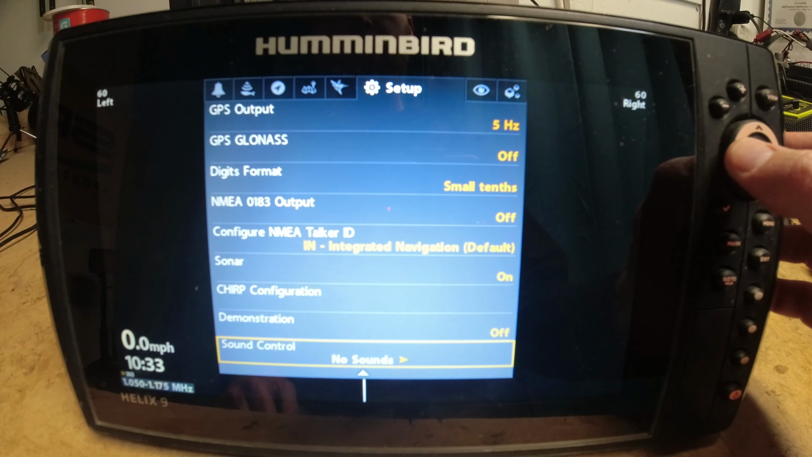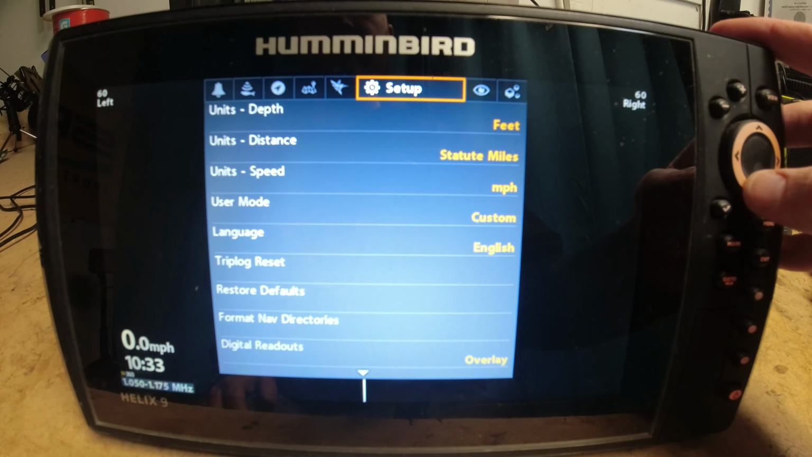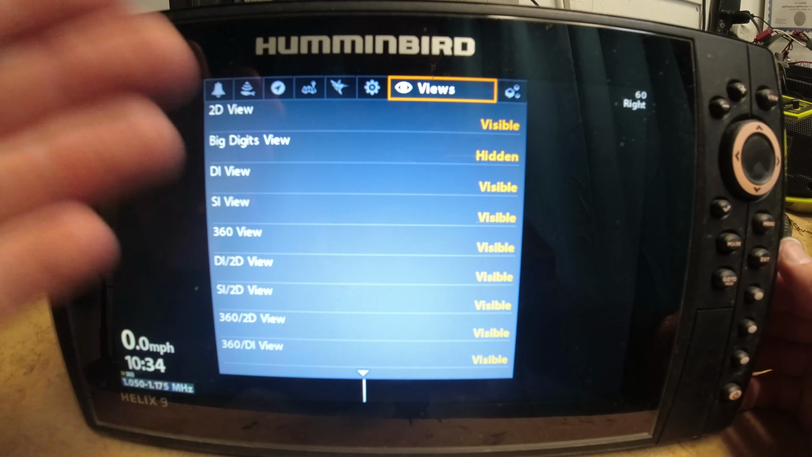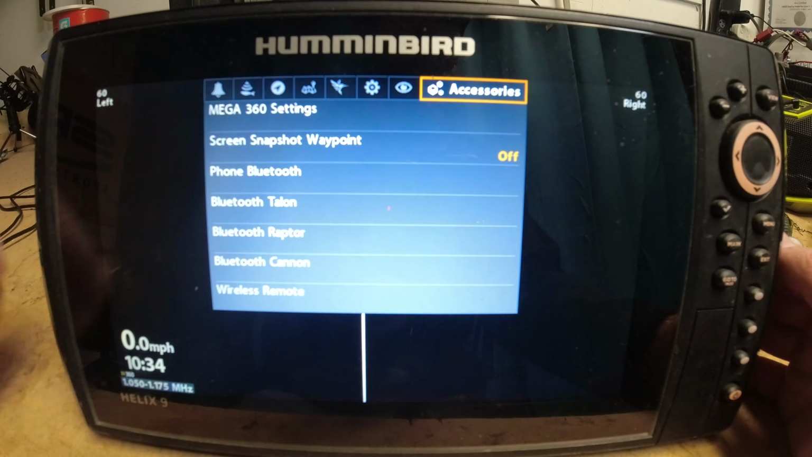Sound control, no sounds. Guys, this is my favorite option on the entire unit. I know it sounds cheesy, but it's true. Here's your views tab. We really already went over that, and you can see all the hidden invisible views there. And then now you see the accessories.